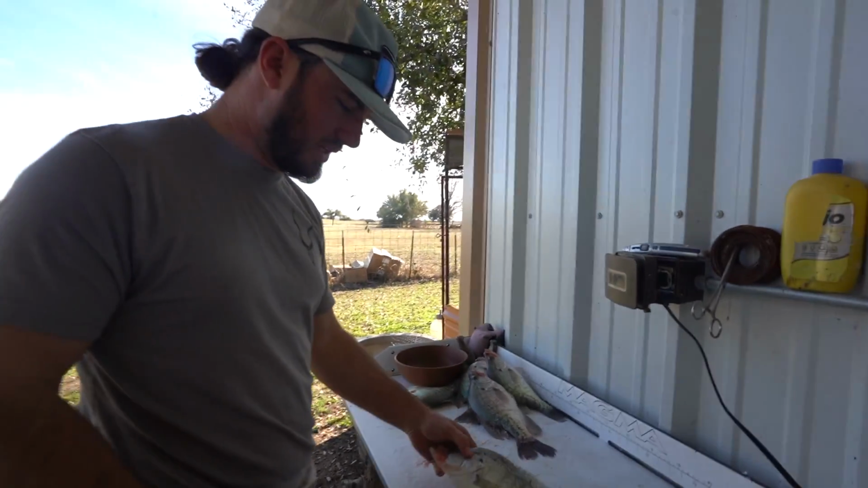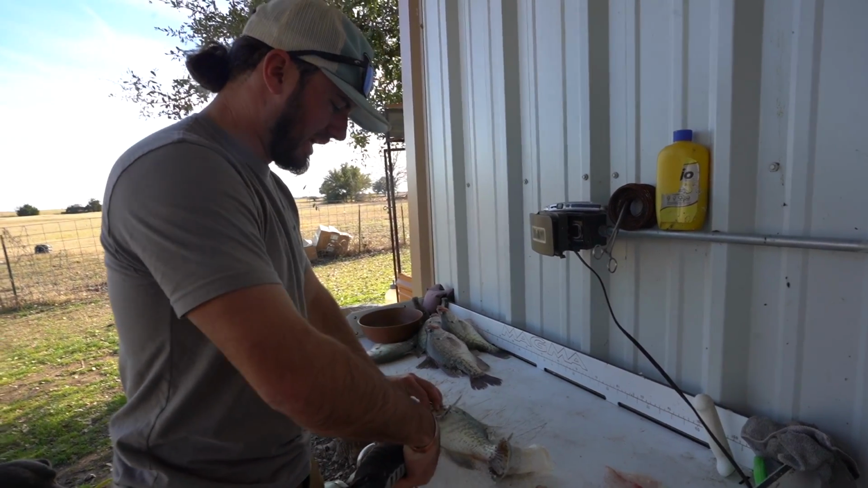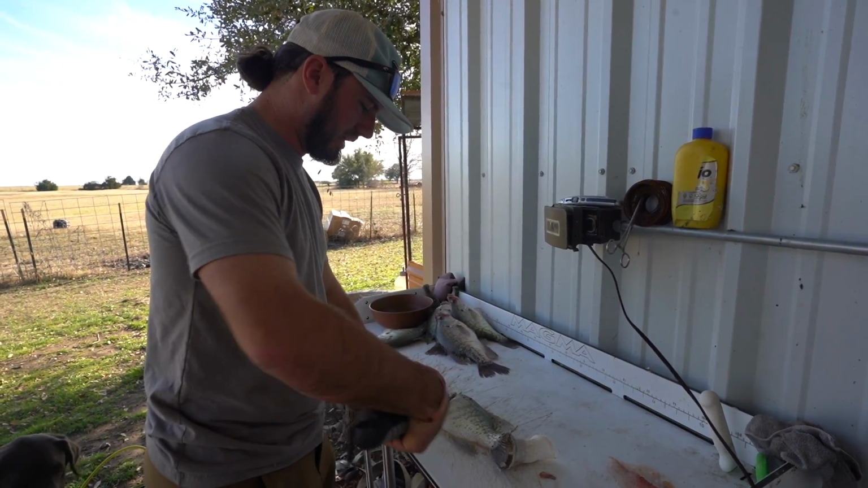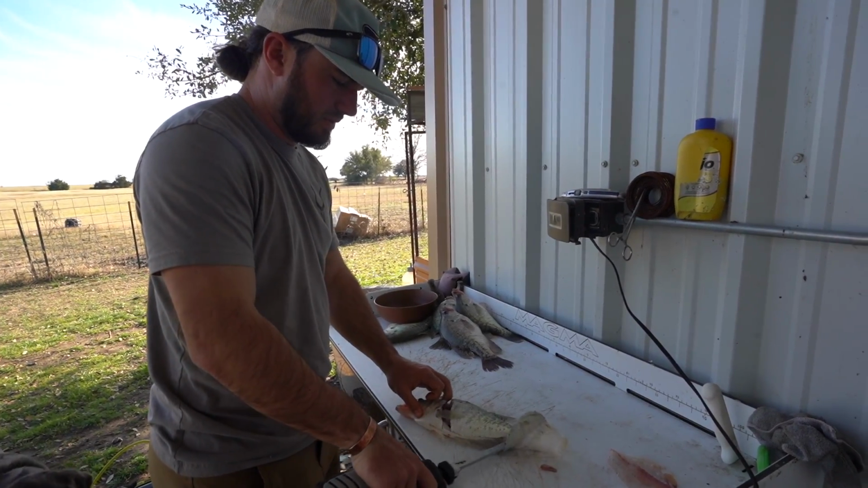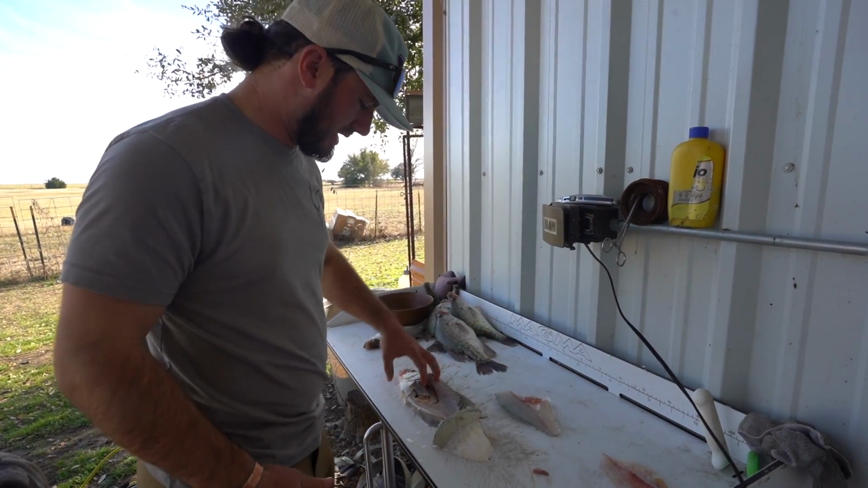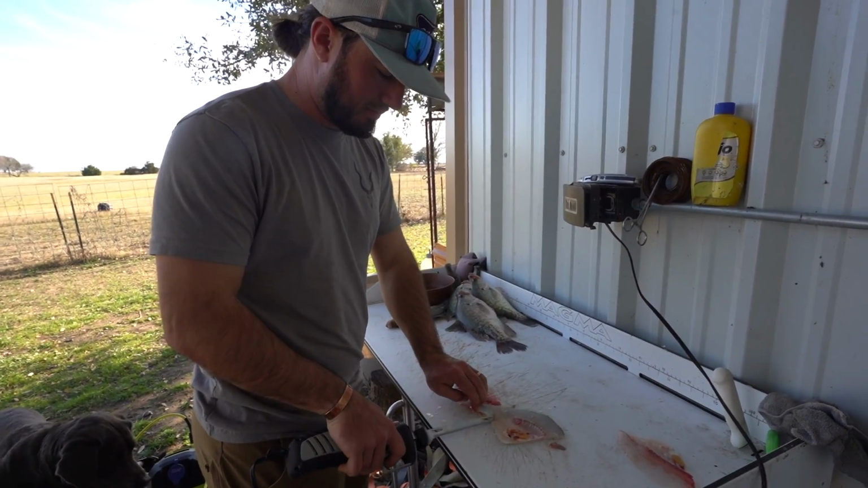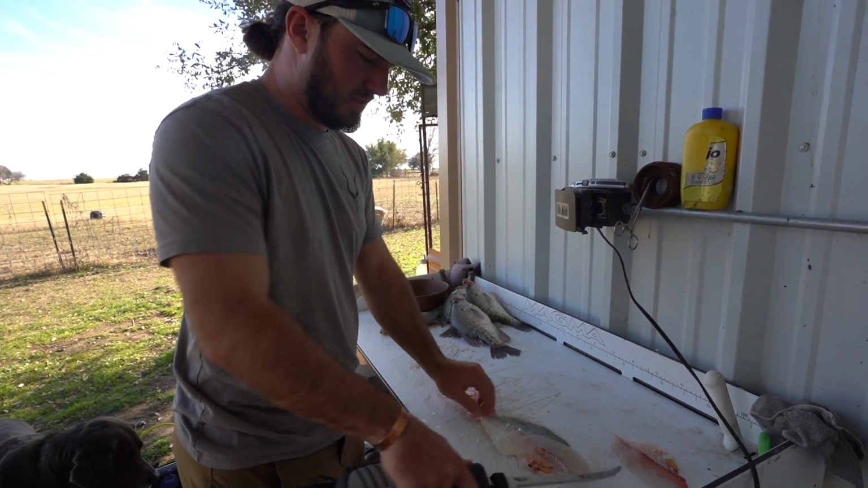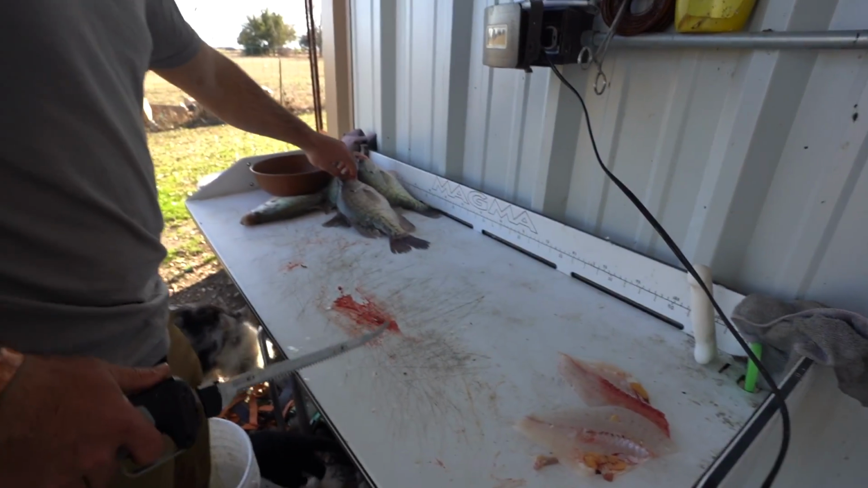Alright guys, using the Old Timer again. Like I said in the last video, it's the best fillet knife I've ever had, electric fillet knife. We're just taking the sides off these crappie. Pick it up. I'm going to show you how I do this after this plane passes.